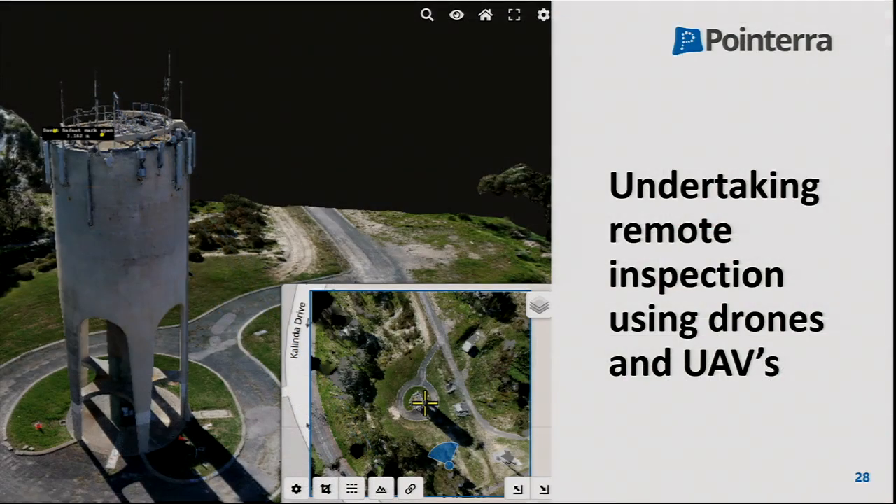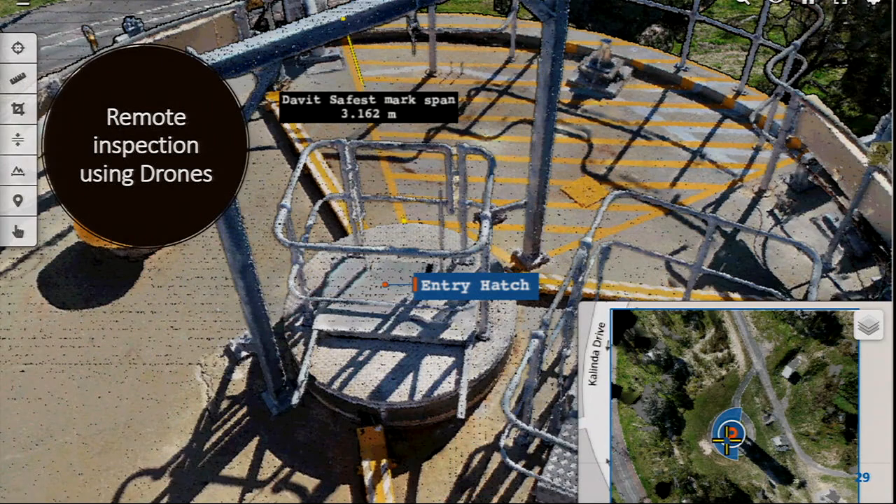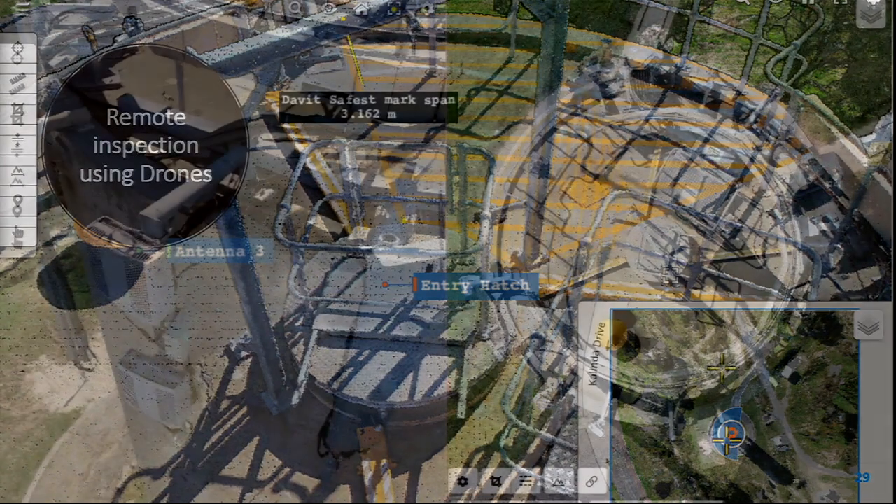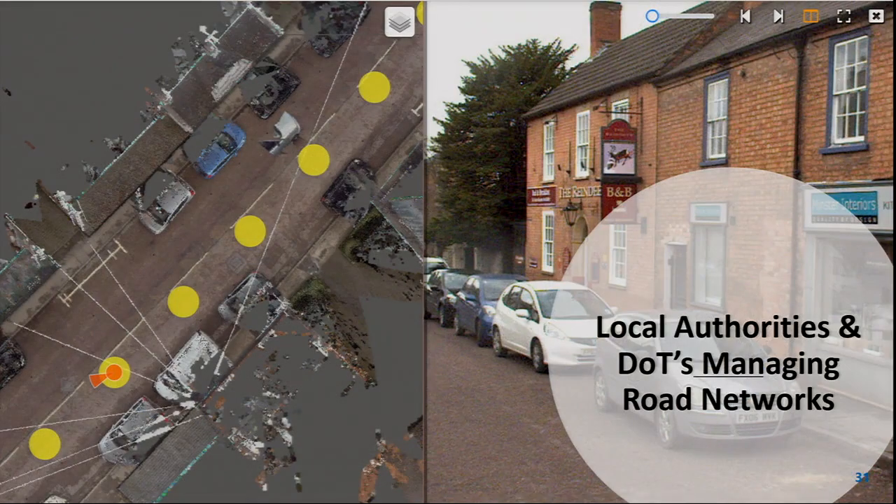Of course, we've also got customers that want to use drones to undertake remote inspection. This is a water tower covered in cell phone antennas, and we've got customers that fly these missions and then use our platform to deliver this sort of asset inspection capability, remote inspection capability to their customers.